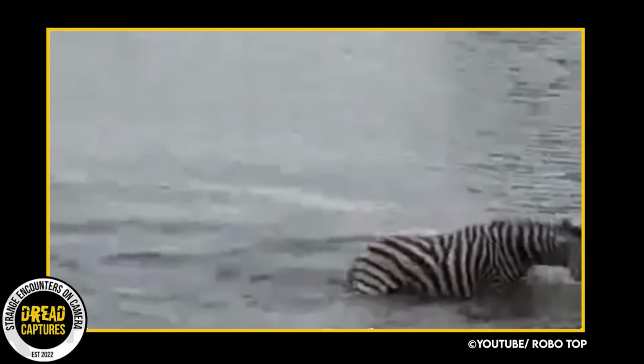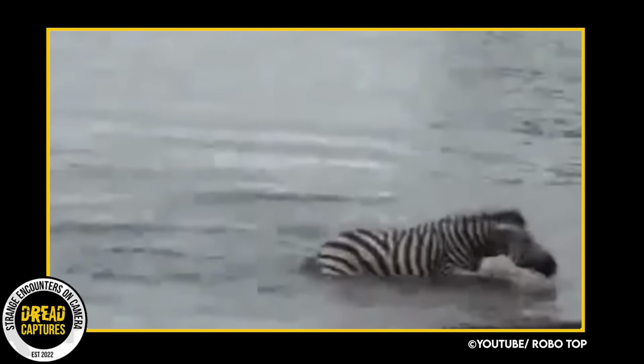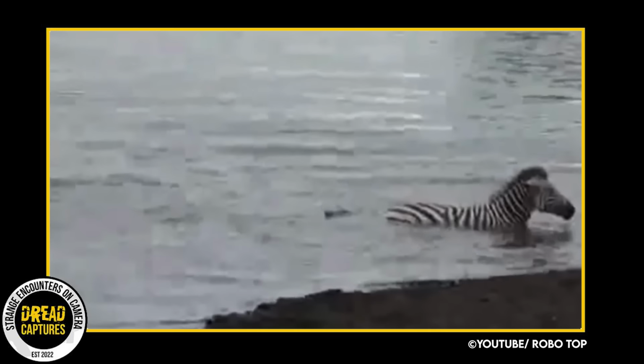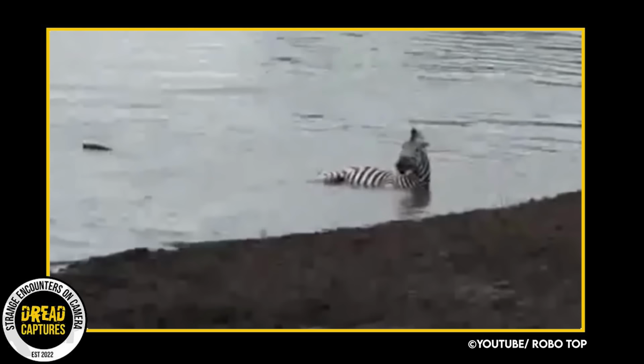From the opening of this video, it's pretty easy to tell the setting and most likely exactly what is happening. That is correct. An African crocodile has snatched the zebra at a local watering hole, and the fight is on. The zebra is losing ground. He's fighting hard, but it seems like the end is near.